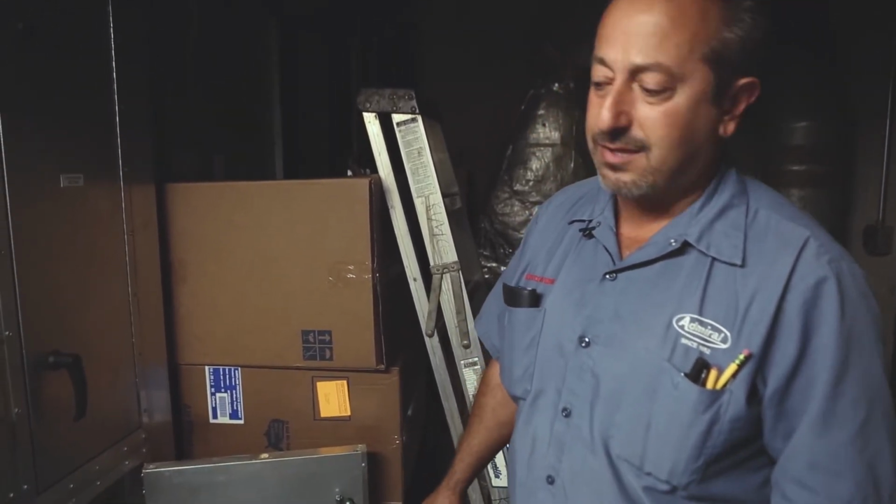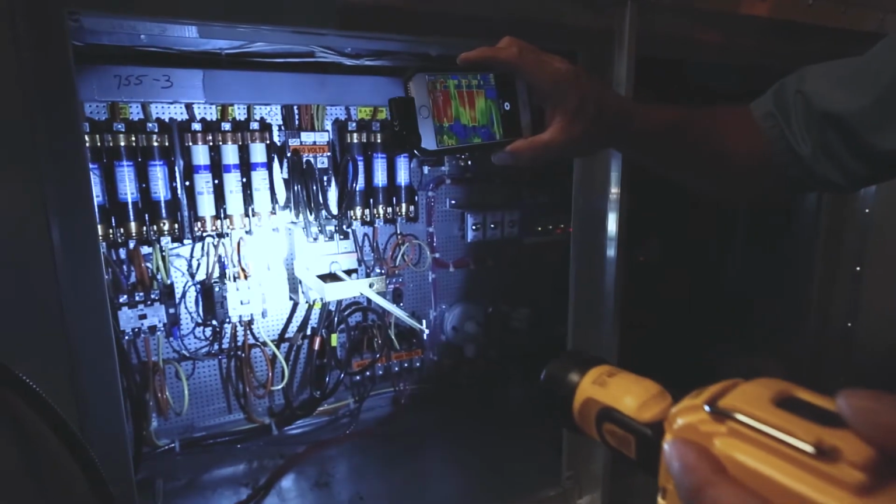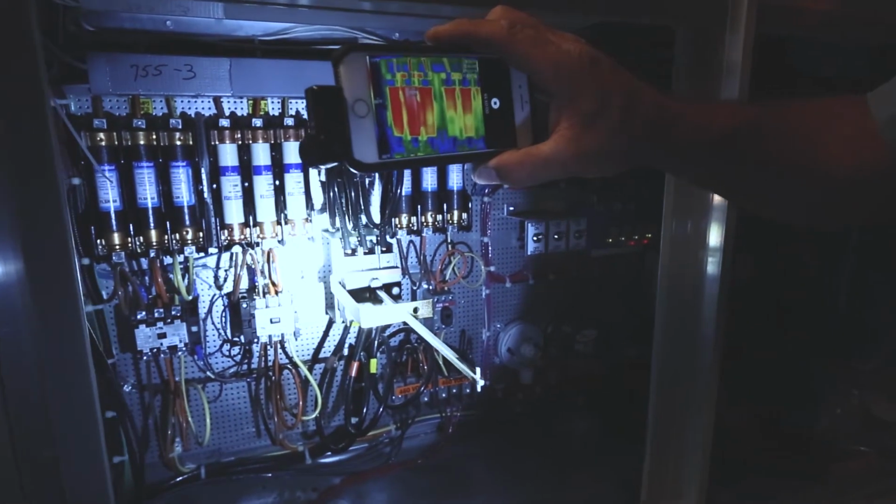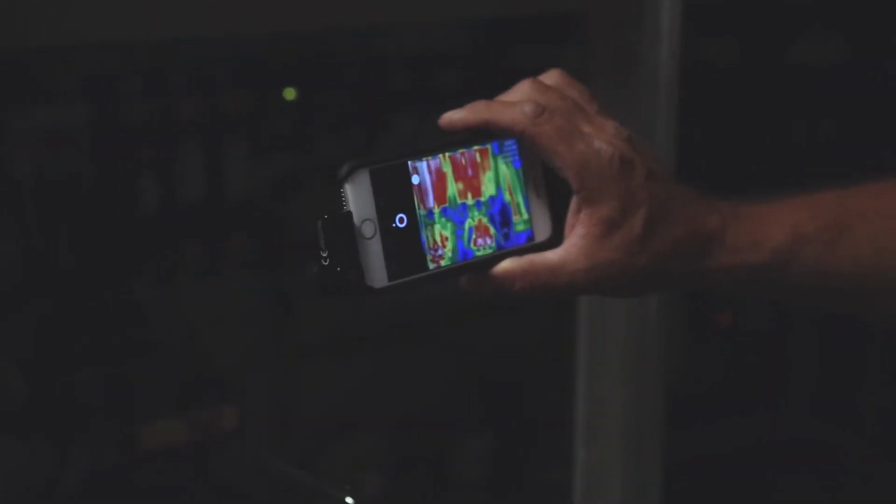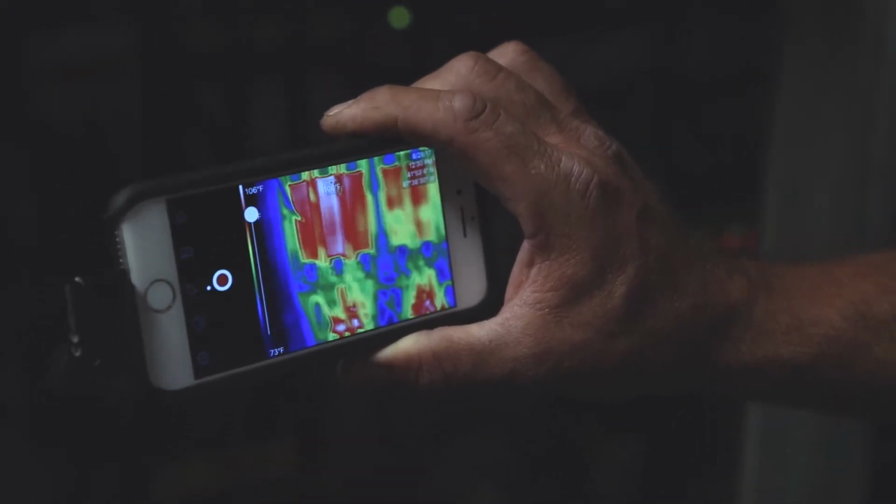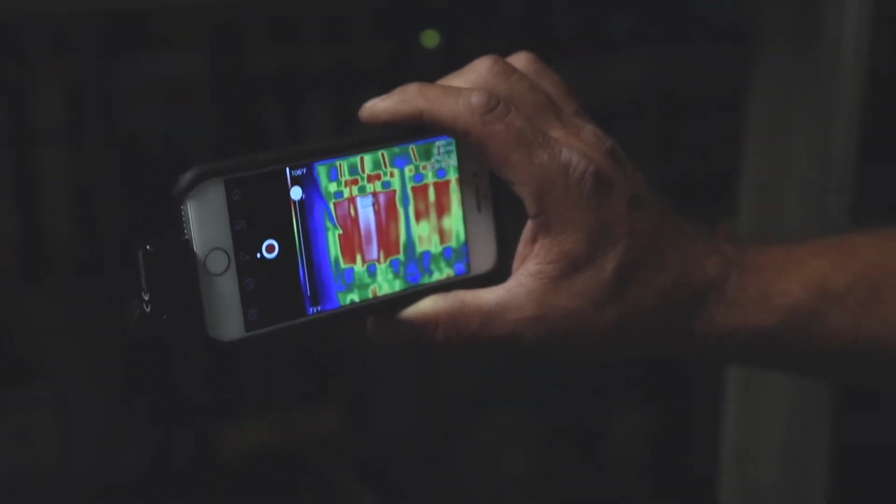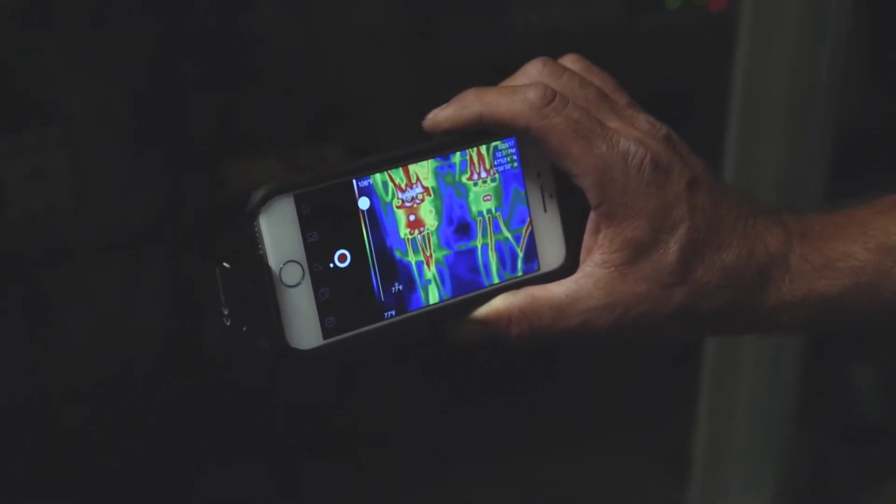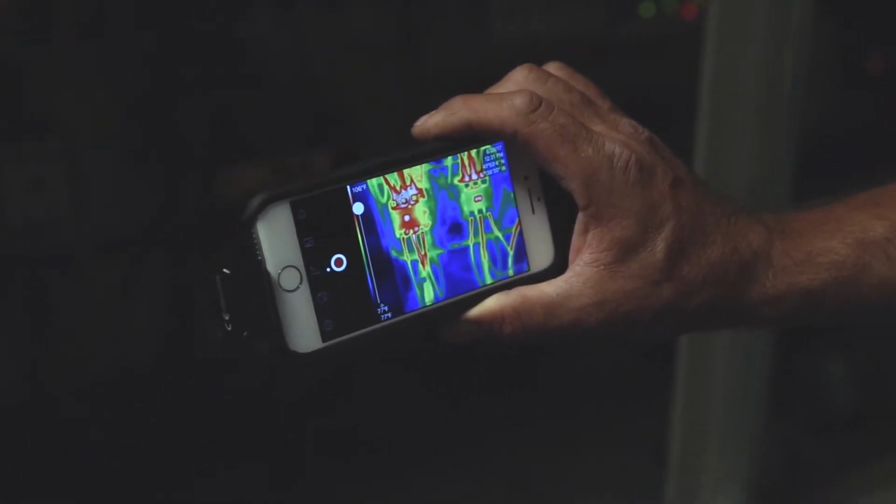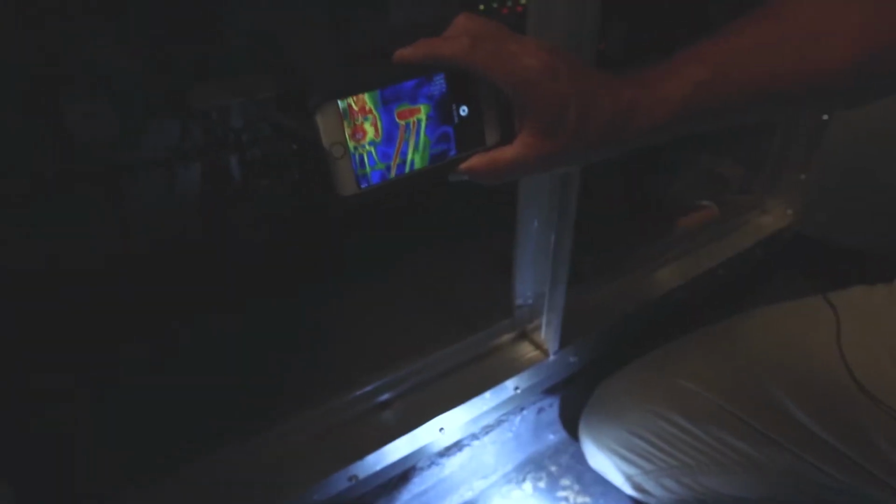So let's get started. Here's a control panel. Basically we have two contactors that disconnect, some fuses. I'm going to scan. Here's the one off the phone. As you can see on the left, 3 fuses. You see that difference in temperature on the center one especially. We have an issue with possibly a loose wire. We scan down, look at the difference in the contactor. Definitely an issue on our left wire.